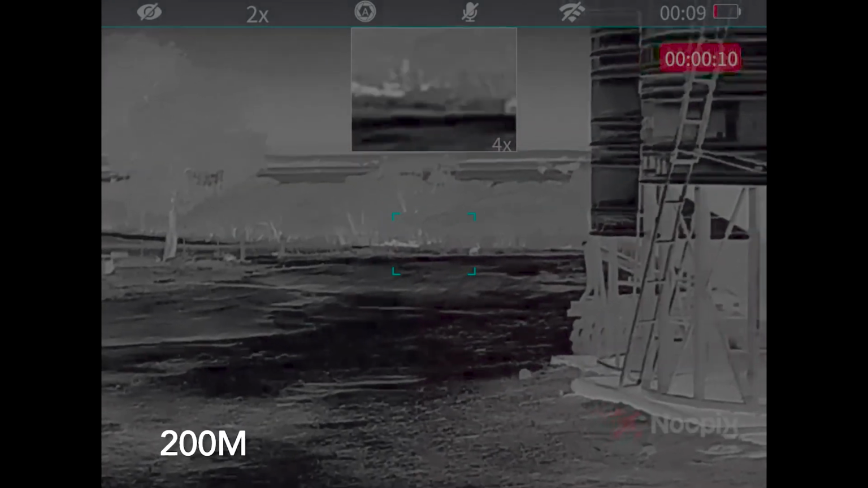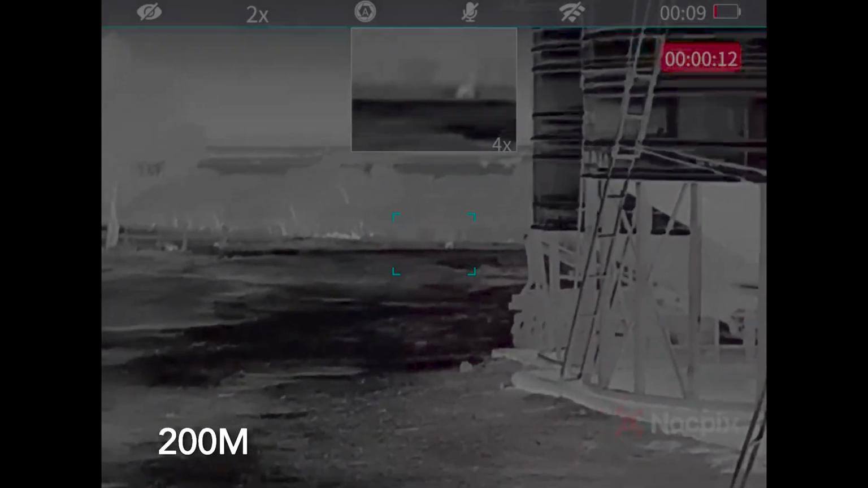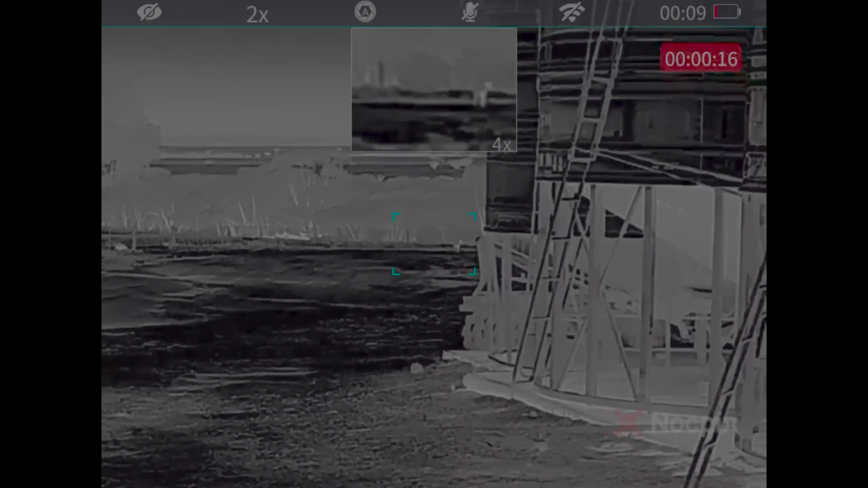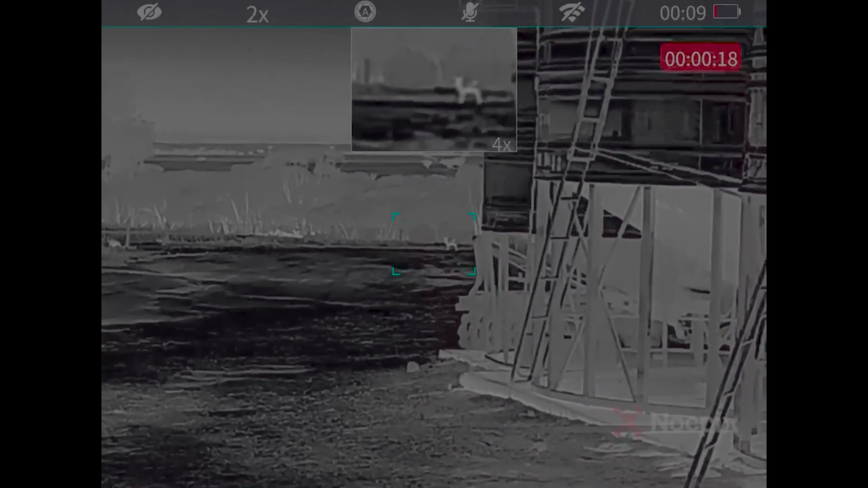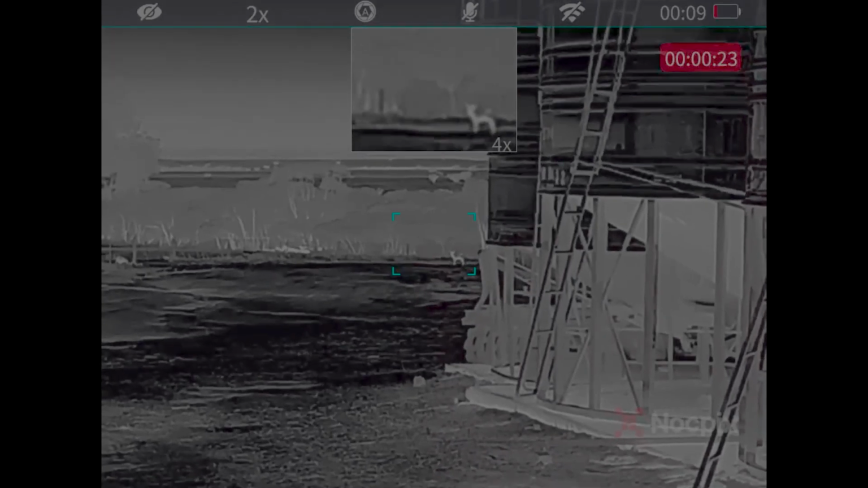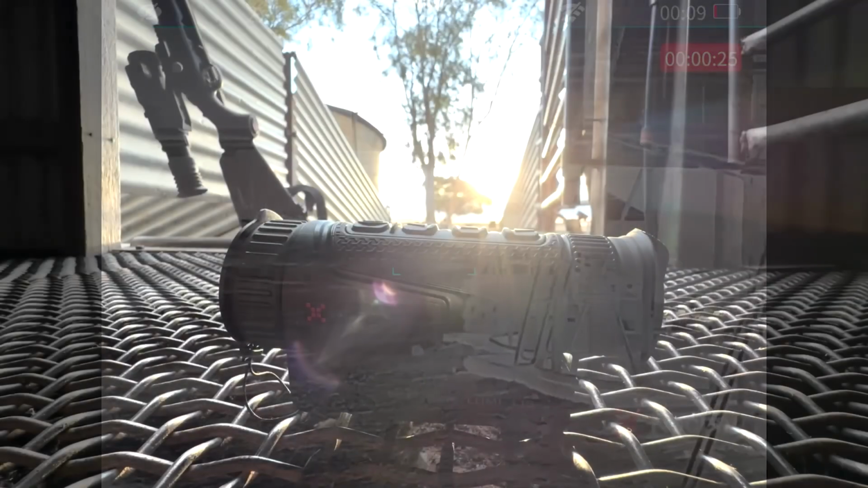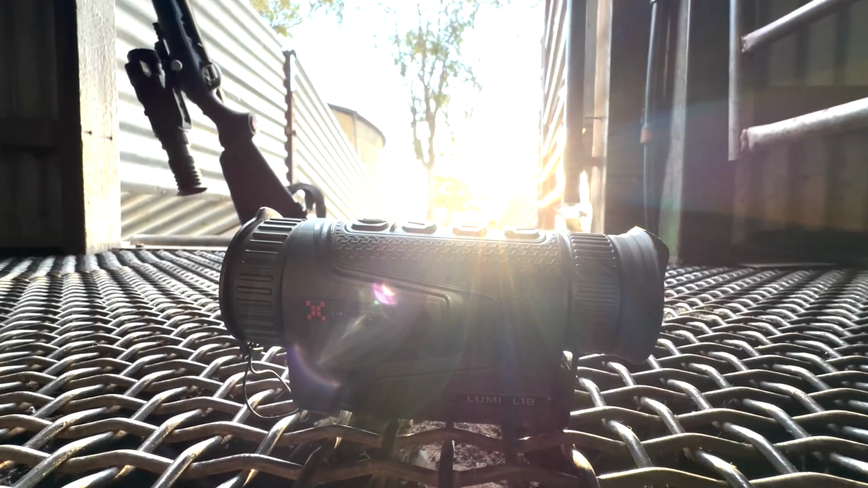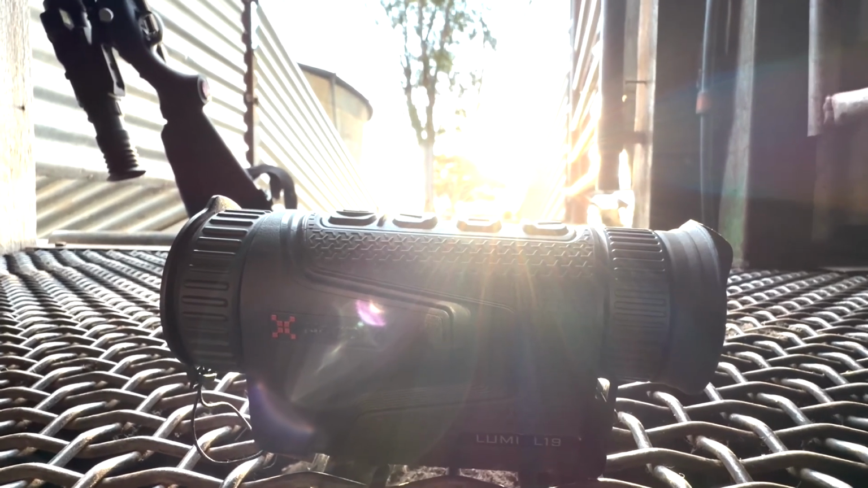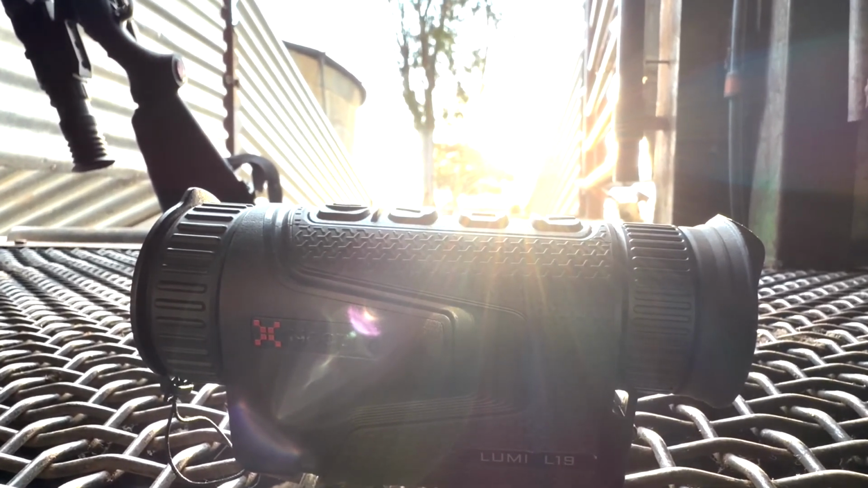Because it's so compact, you can just keep it in your pocket for follow-up shoots or for finding animals that are down. Just keep in mind that you'll need to adjust the focus wheel when switching between different distances, so it's not quite a one-hand operation. And if you do expect to shoot at a range of distances, it might also be worthwhile considering the Nocpix Lumi L35R or H35R with an integrated laser rangefinder.